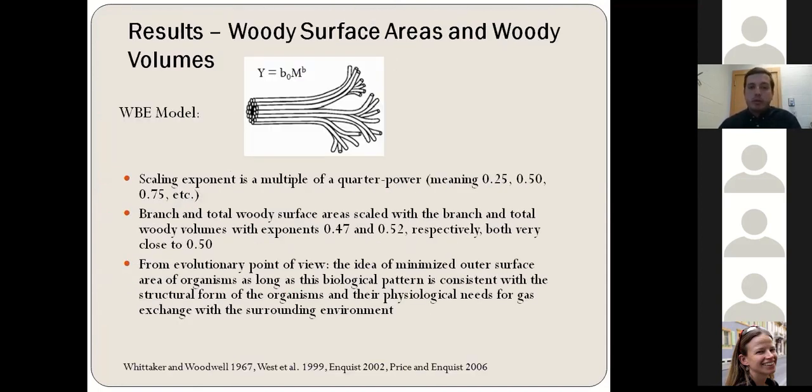Now here I want to show you some additional results that we found because they are related to the theoretical expectations of the WBE model. So according to the WBE model, we know that trees have a fractal-like architecture, and their vascular network consists of all these pipes that are tapering from their base to their tip.